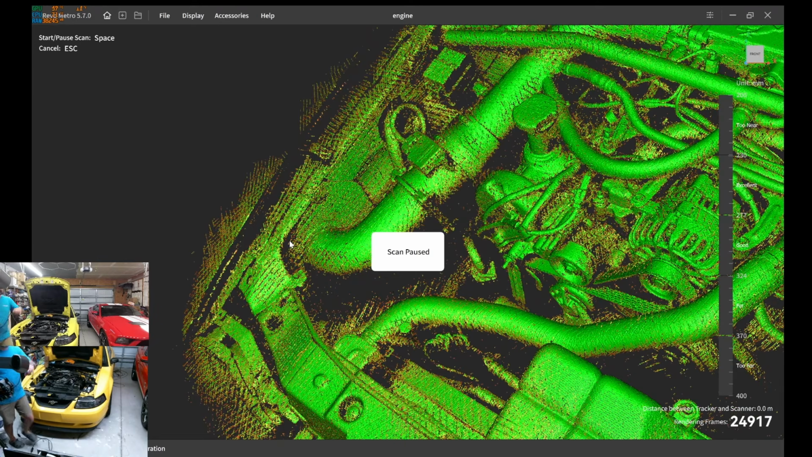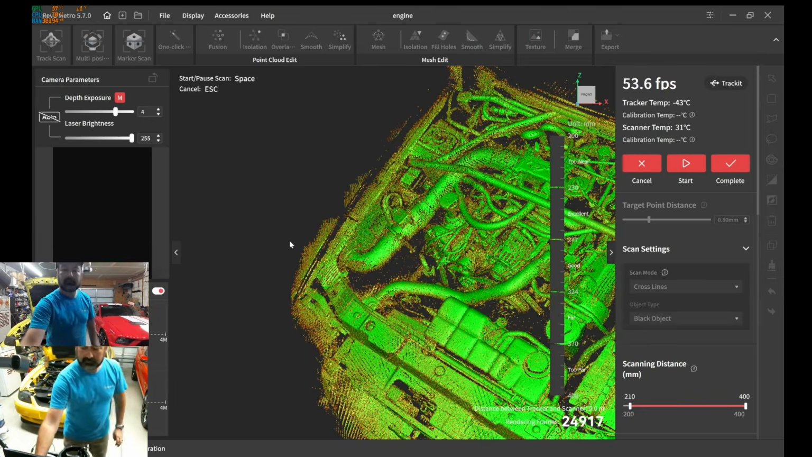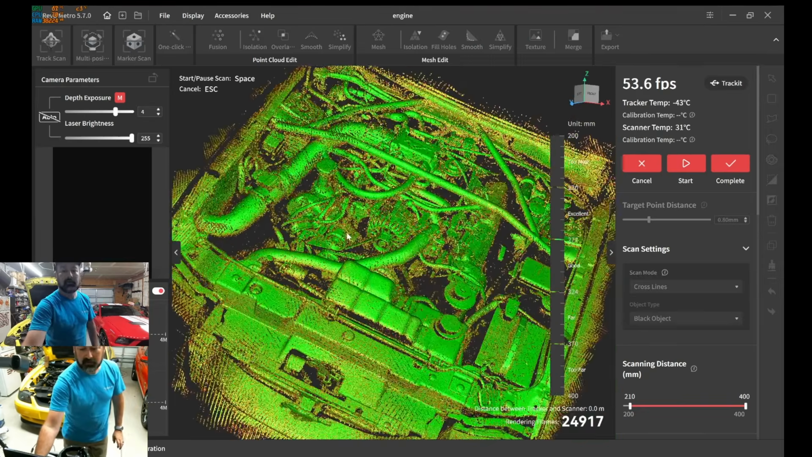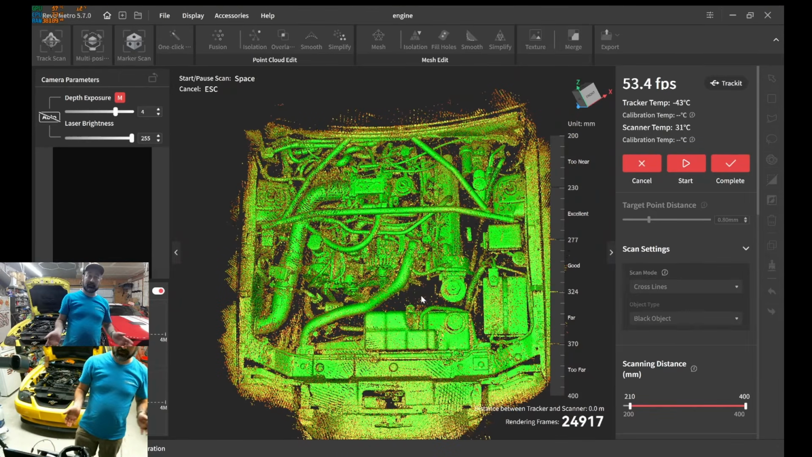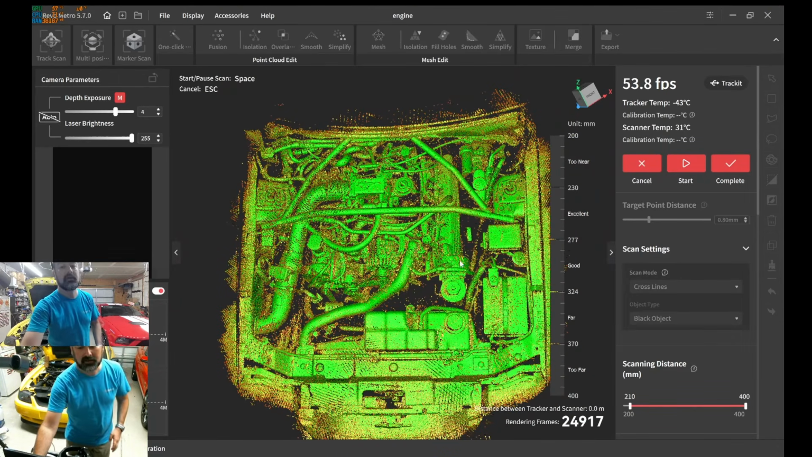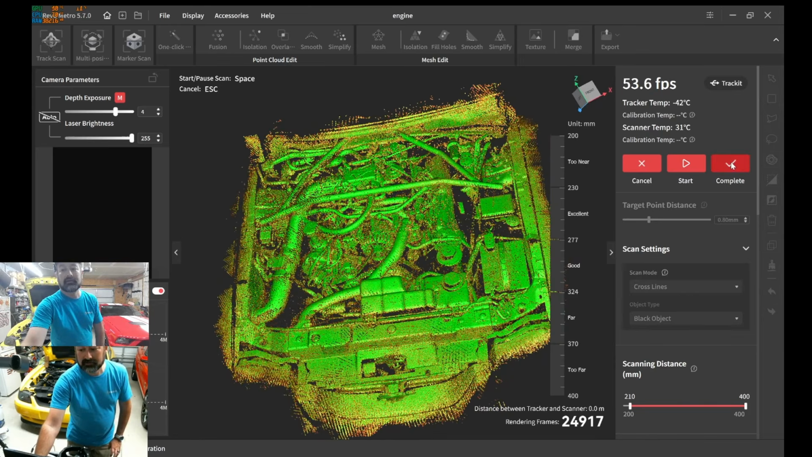Okay. Alright, so let's not make this a 2-hour long video. I'm going to zoom back out. As you can see, that's what we captured. Now, this is with a laser, so that's pretty impressive for me, with no markers. So just keep that in mind. That's really not that bad. Alright, let's complete the scan.